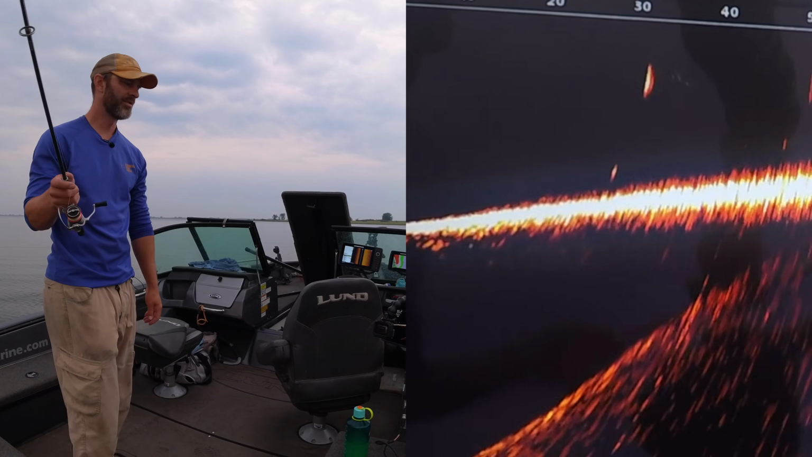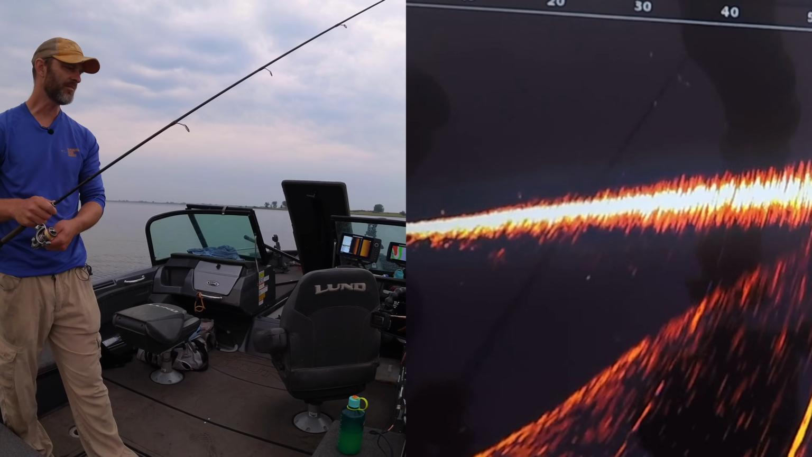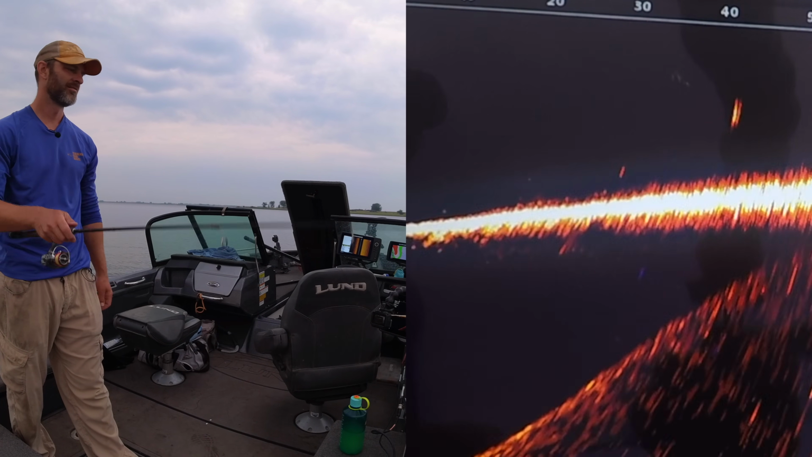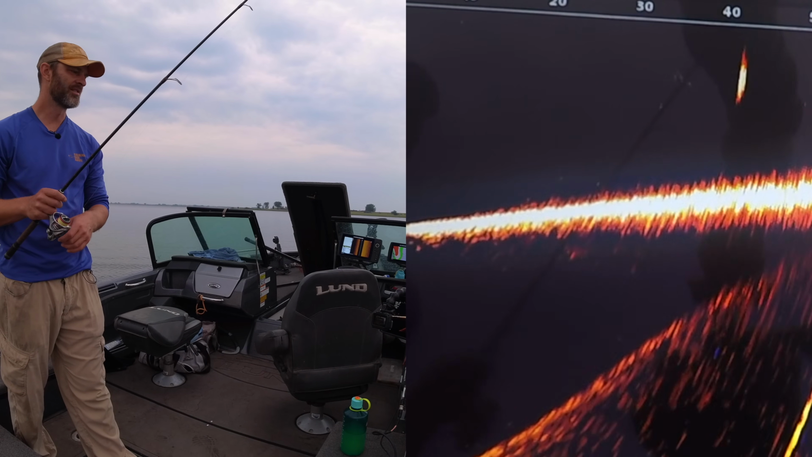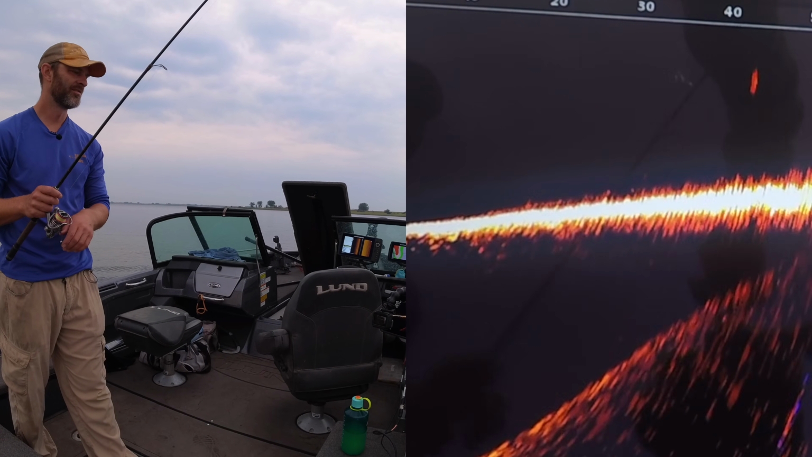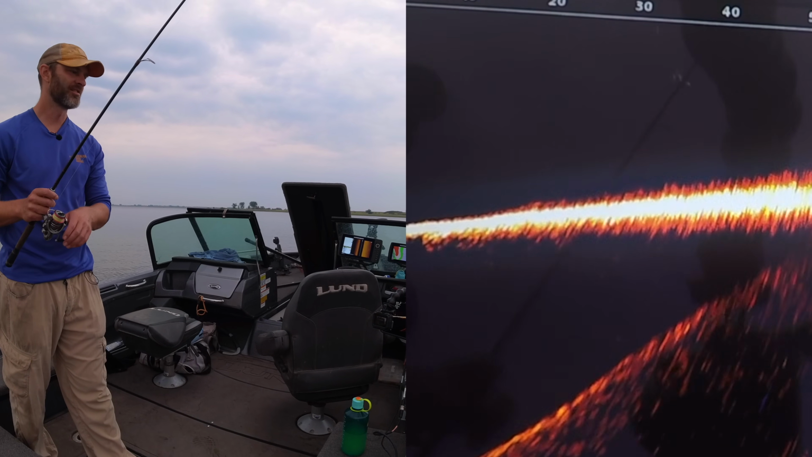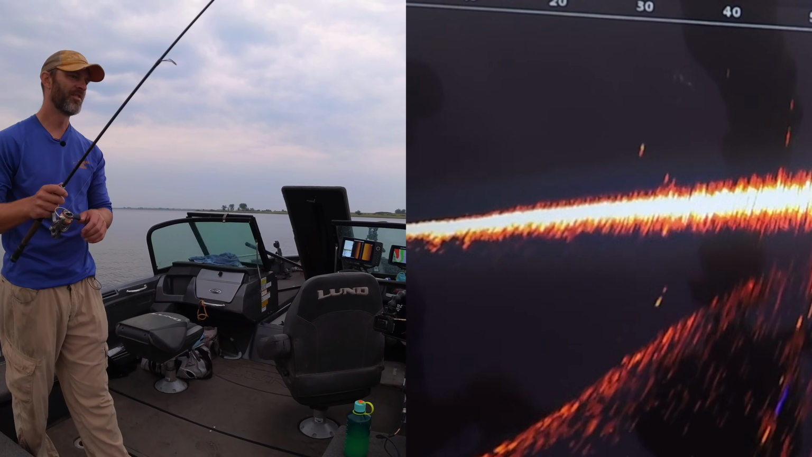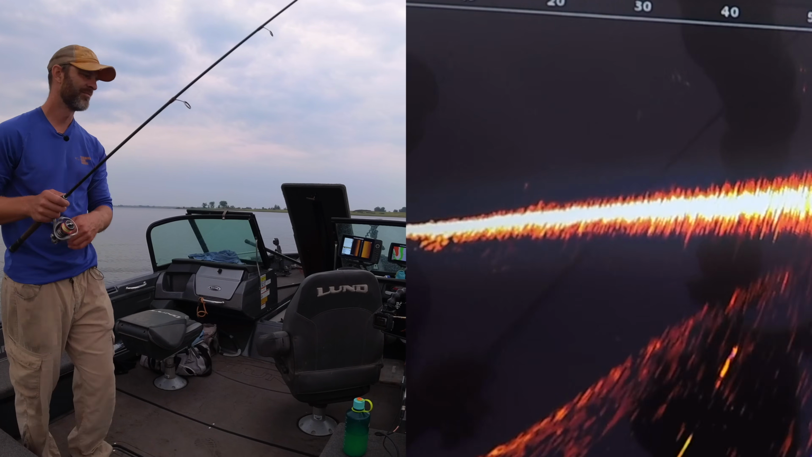Could be a carp, could be a suspended walleye. That'd be the kind of stuff you'd look for, a big glowing suspended walleye at 40 feet right now. I'm guessing these are carp. But if you saw one of those not moving around much, that would get my attention.